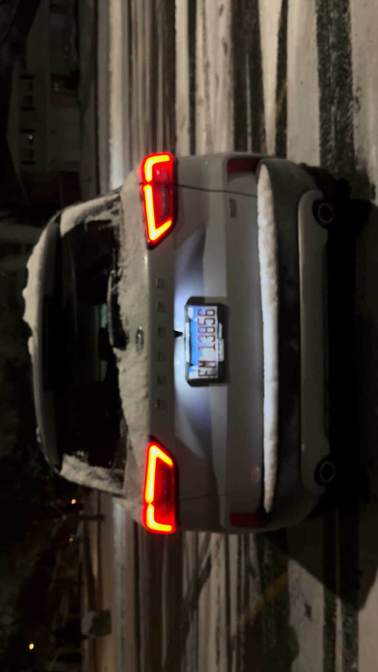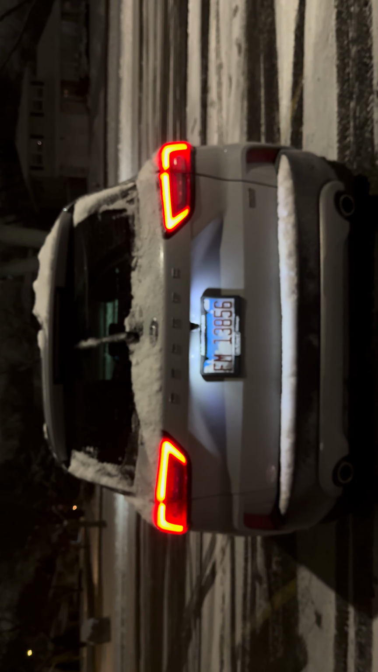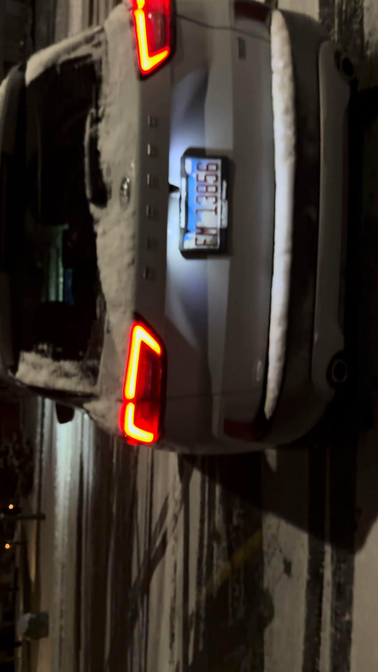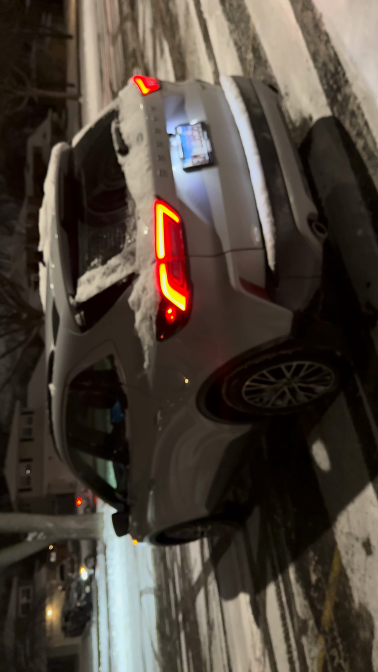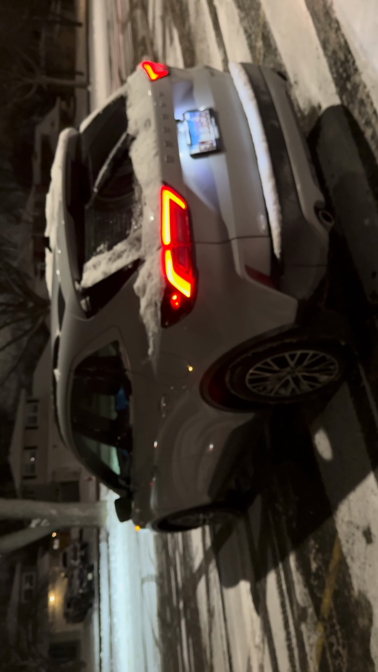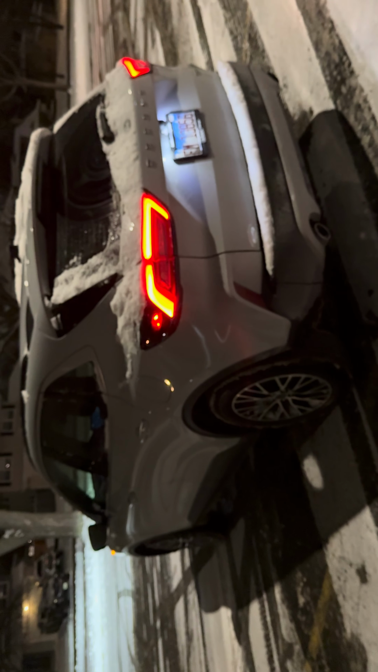It really is. The Ford Escape has come a long way. With the LEDs in the rear, just a very sharp car. I love it pretty much from every angle, honestly. It just looks sharp, looks good.